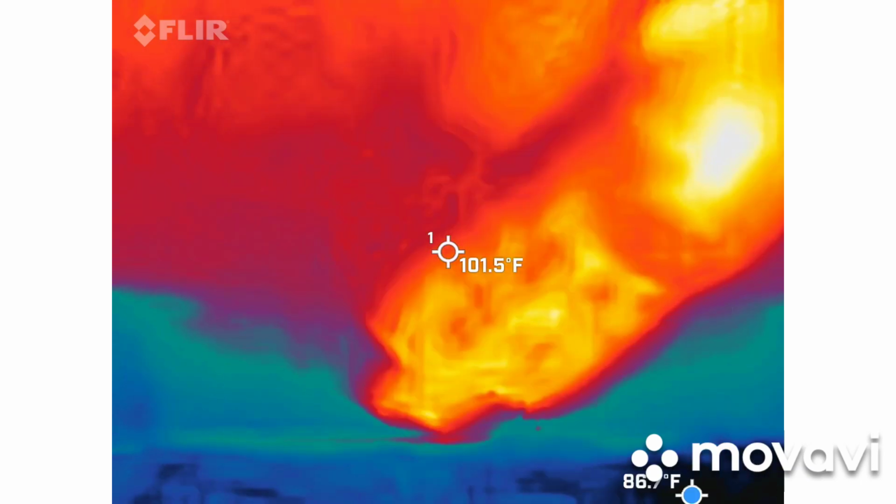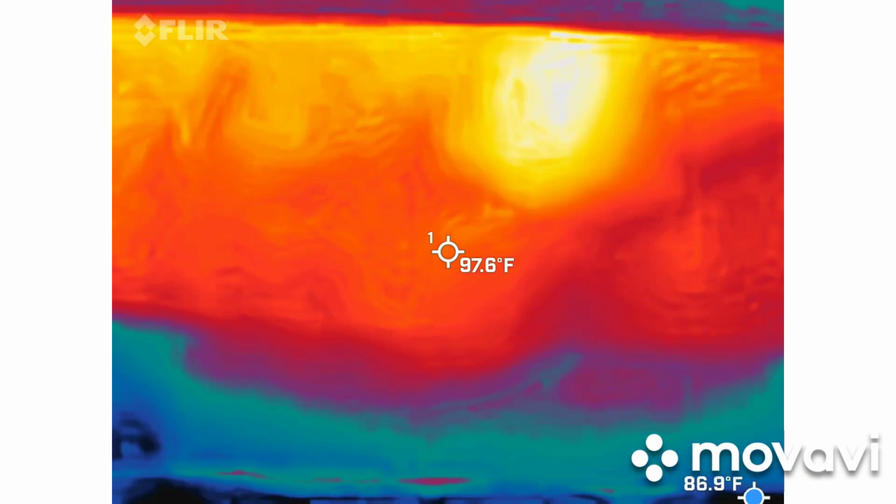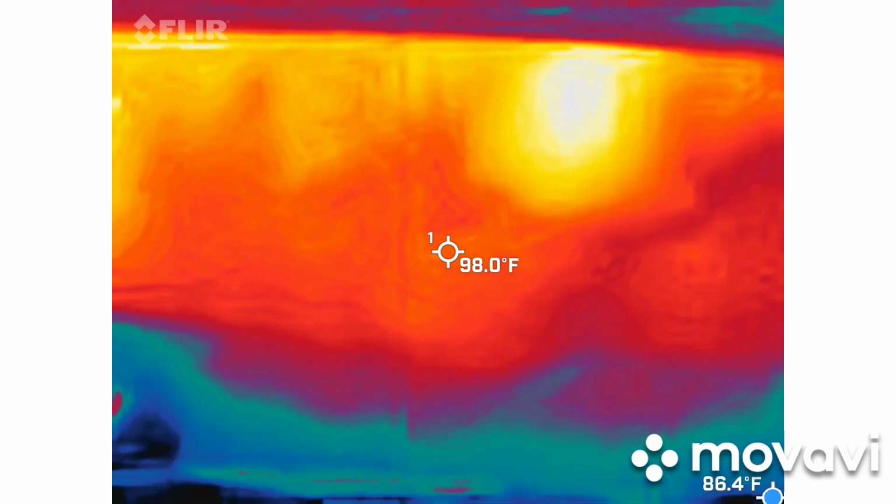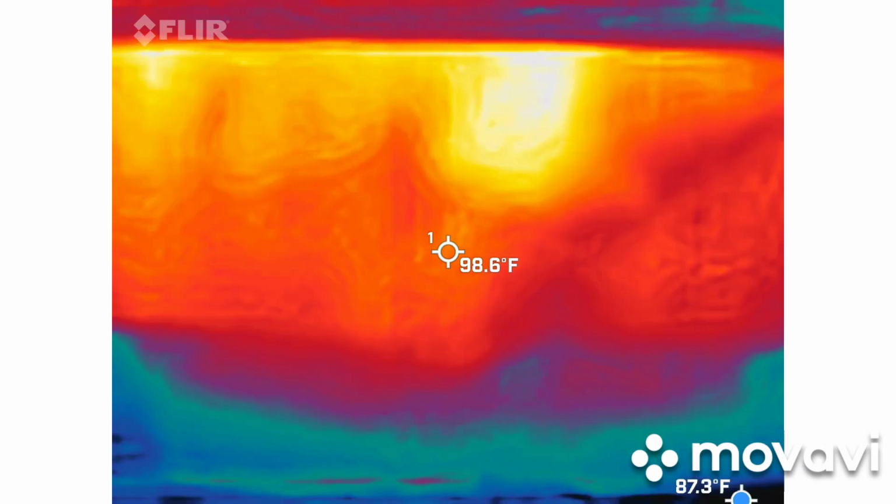Well, maybe not in this scenario because we already have blue in it. But normally I do that demo over by the barn, so that way you can see the barn wall will turn blue when it's normally red without another heat signature in it.